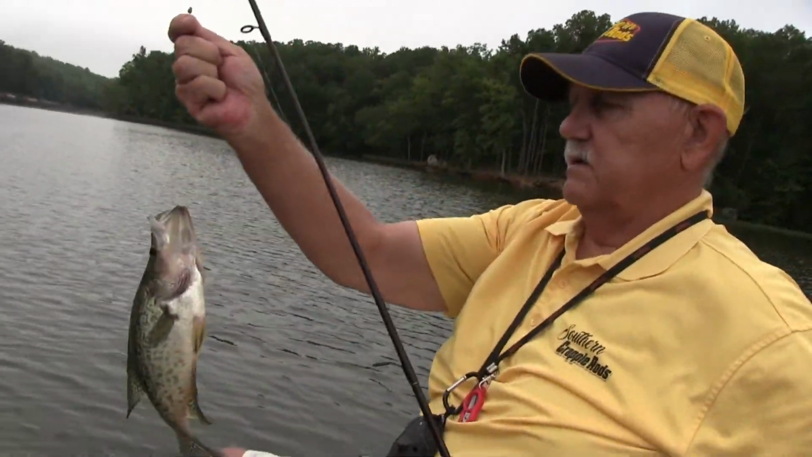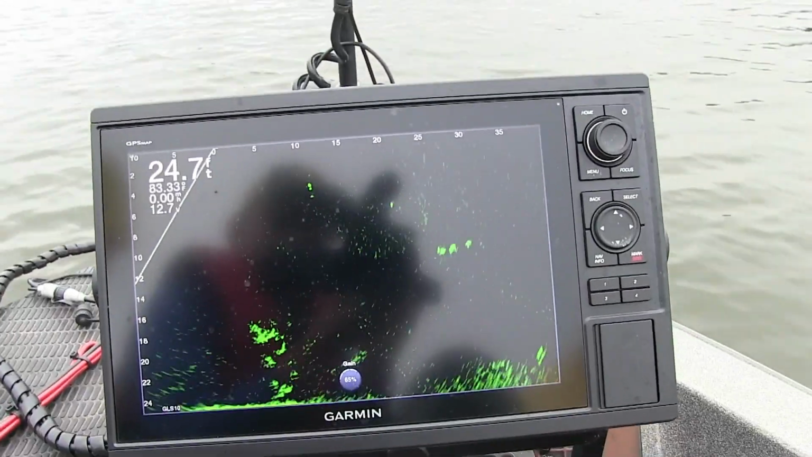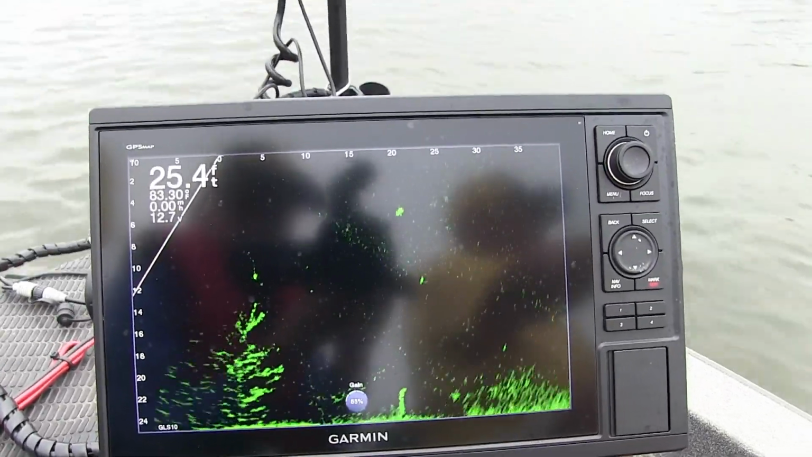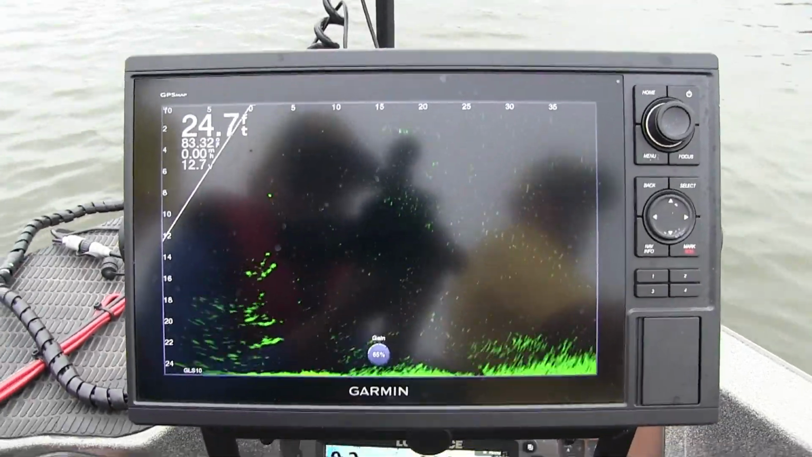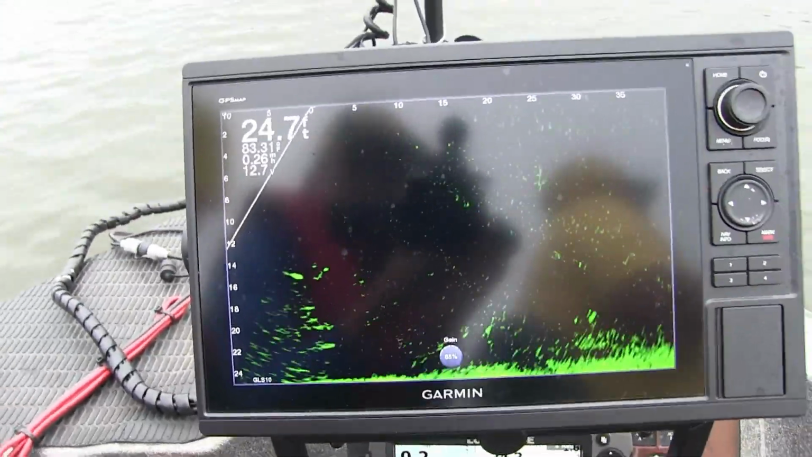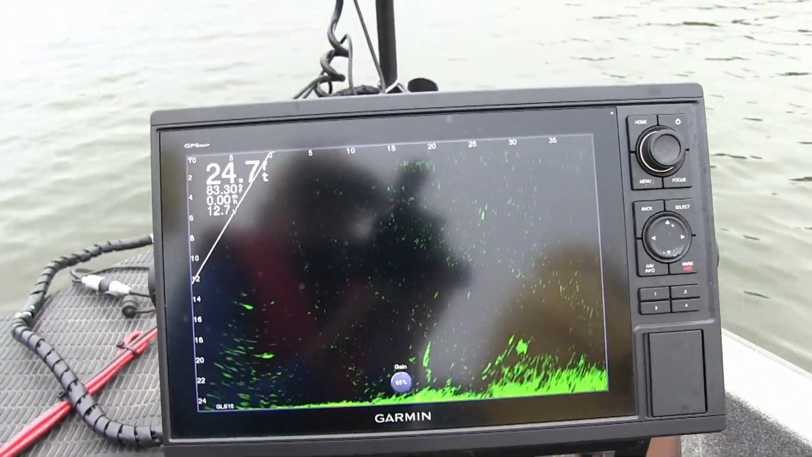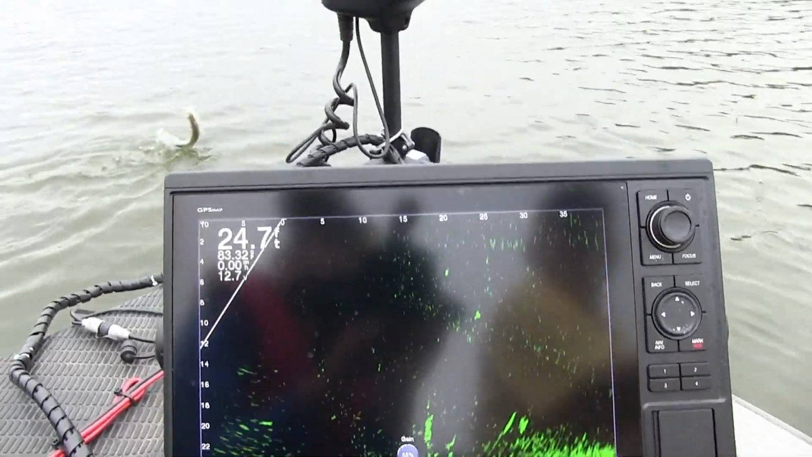That's a pretty good fish right there. Got him on a spot lock right now to keep us close. Okay, boys. There he is.